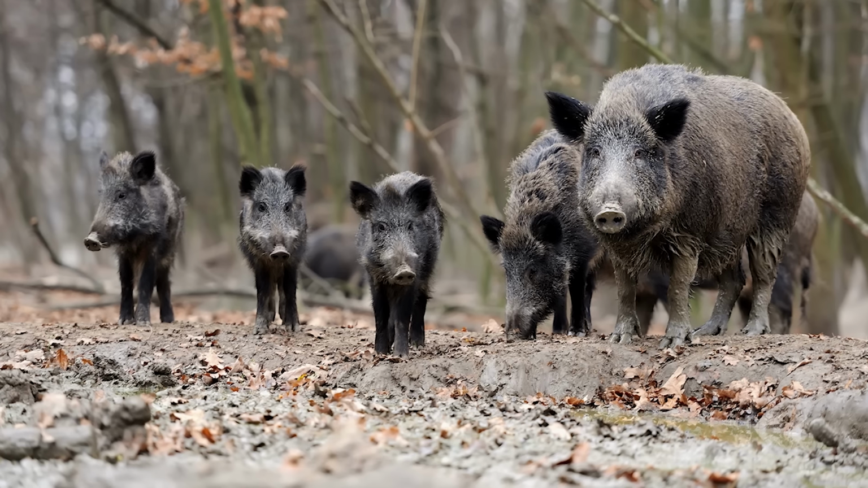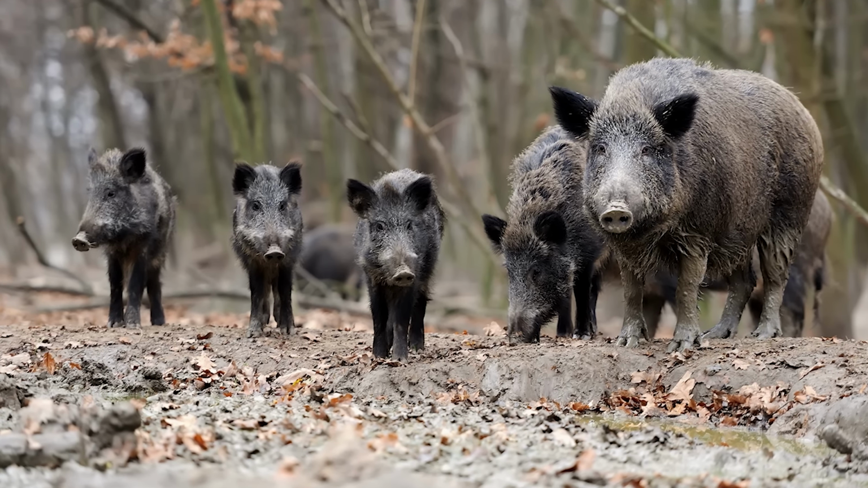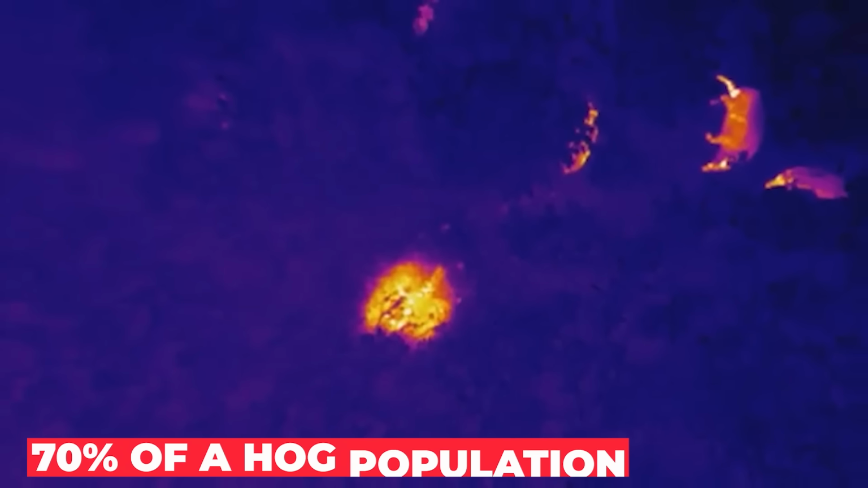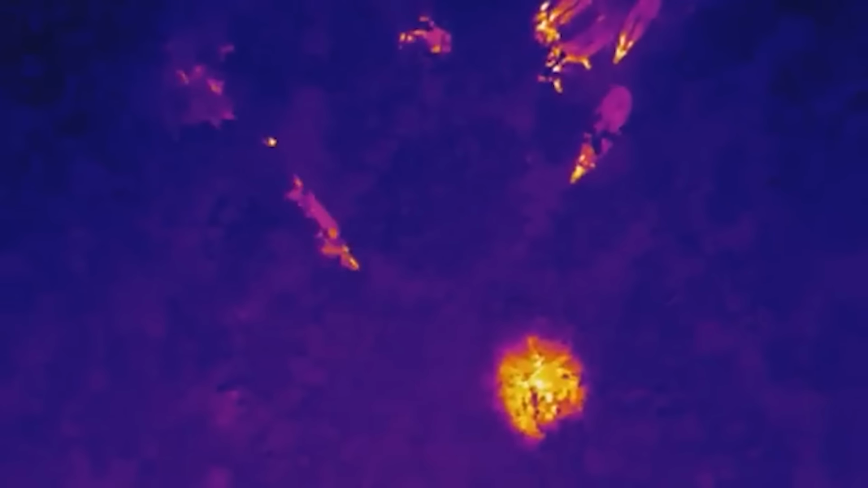A single sow can produce 2 litters annually, up to a dozen piglets each time. Left unchecked, one breeding pair can theoretically multiply into over 1,000 animals within just a few years. Wildlife biologists have run the models, and the results are almost absurd. Hunters can remove 70% of a hog population in a single year, and the population still grows.